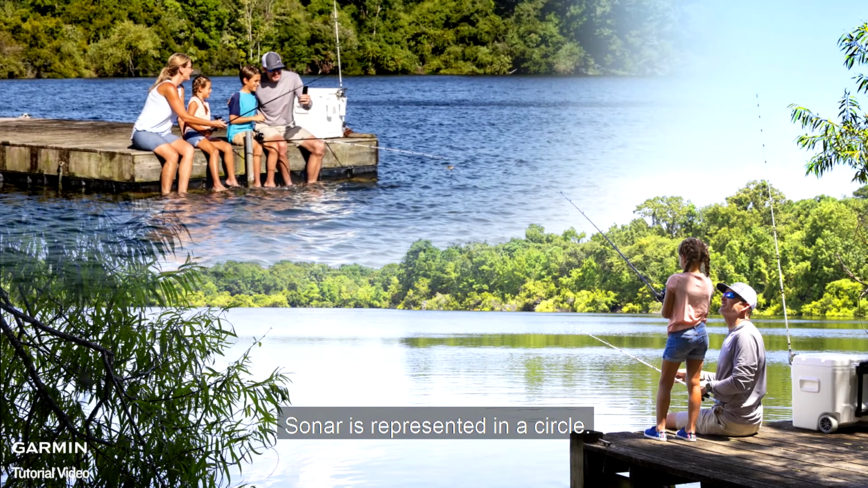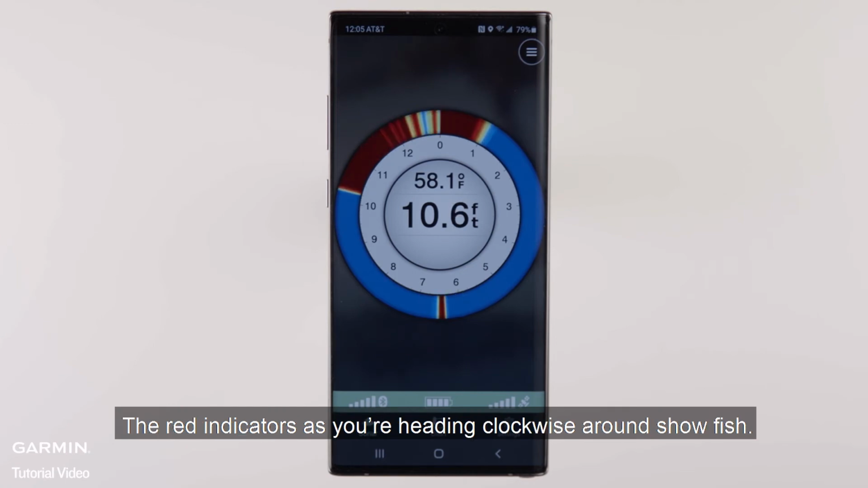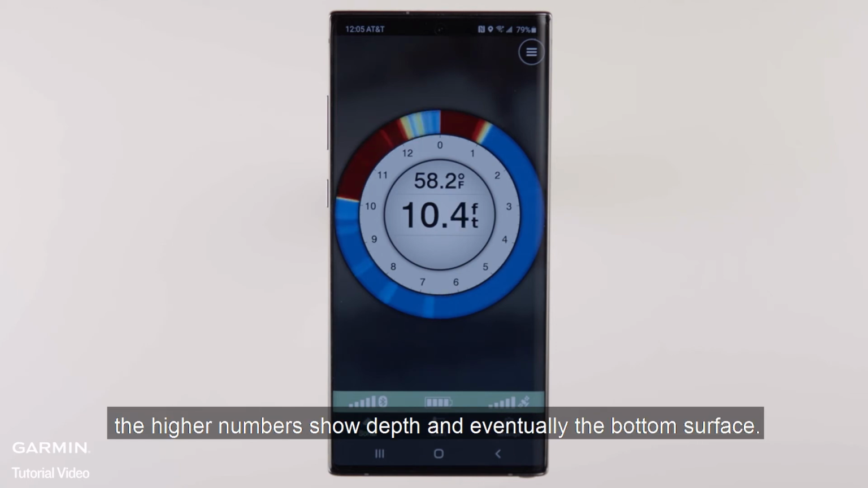Sonar is represented in a circle. Starting at the 0 at the top, that's the water's surface. The red indicators as you're heading clockwise around show fish, and as you make your way around, the higher numbers show depth and eventually the bottom surface.